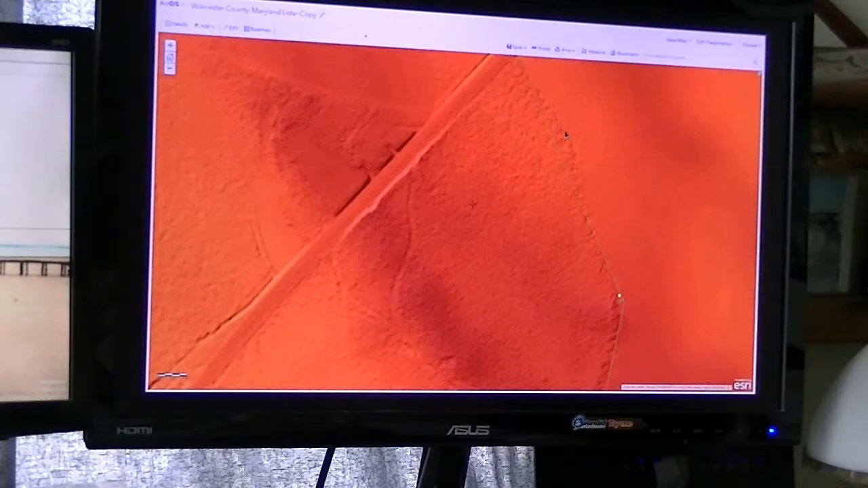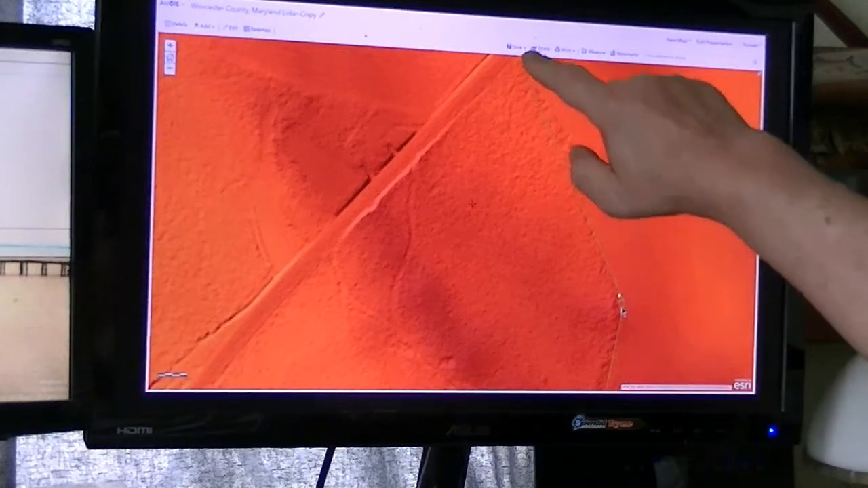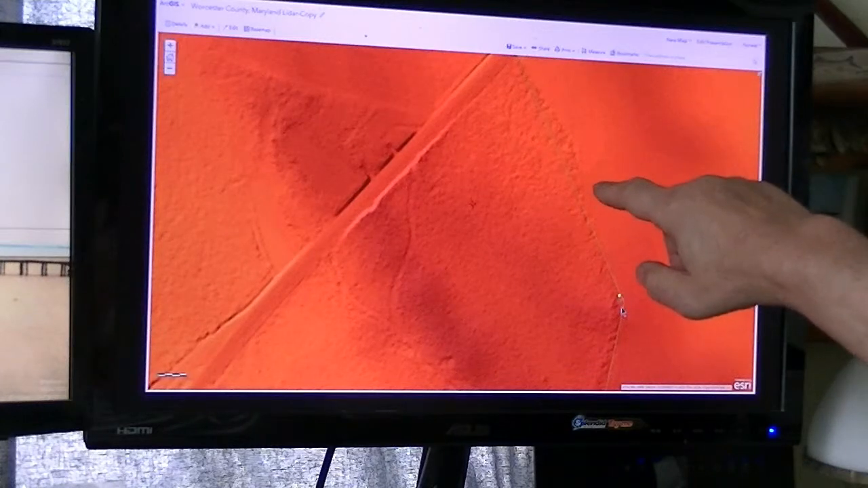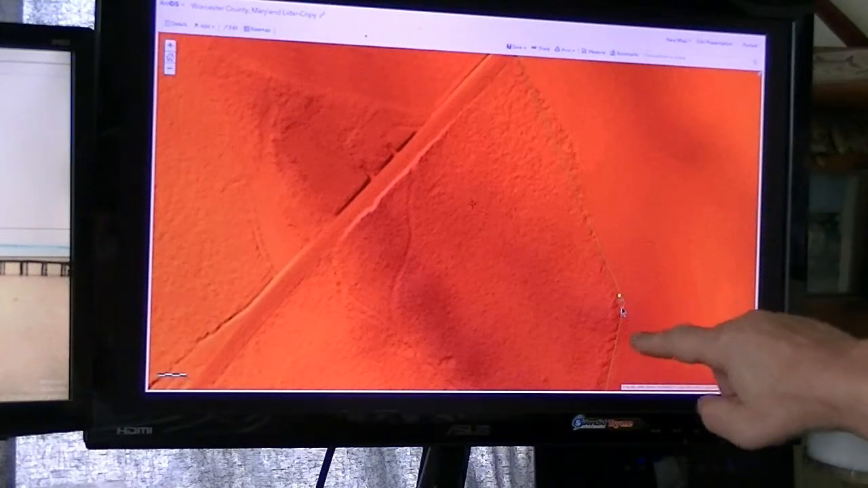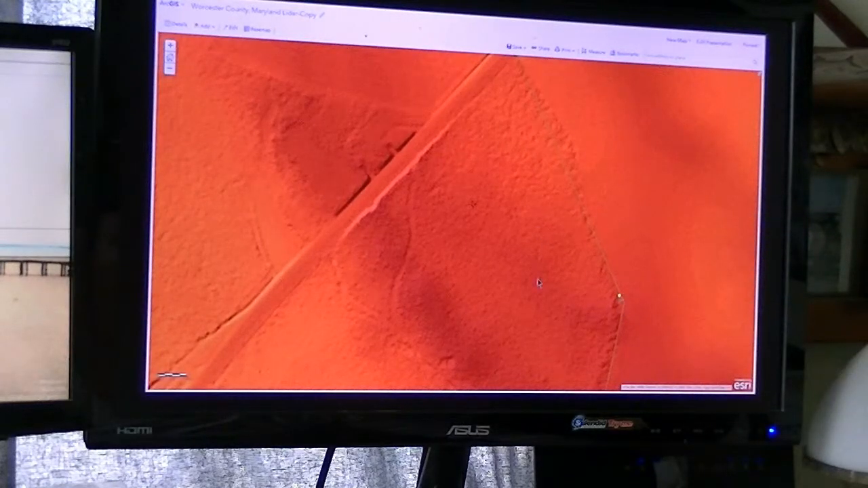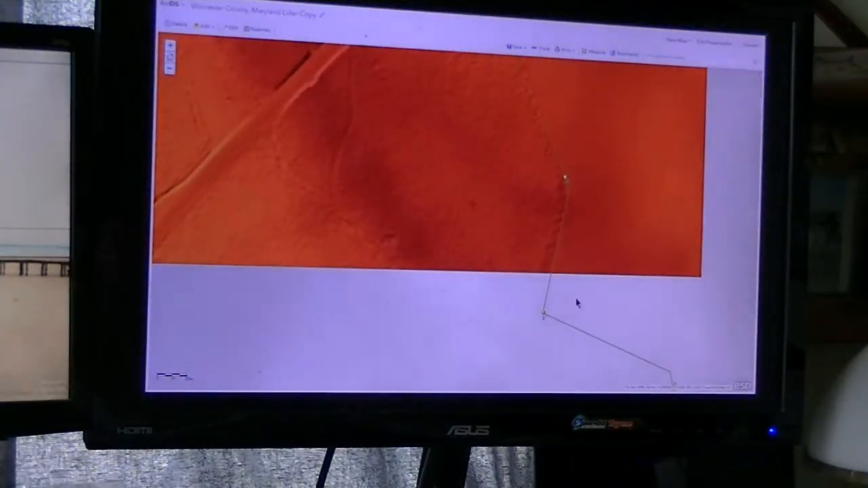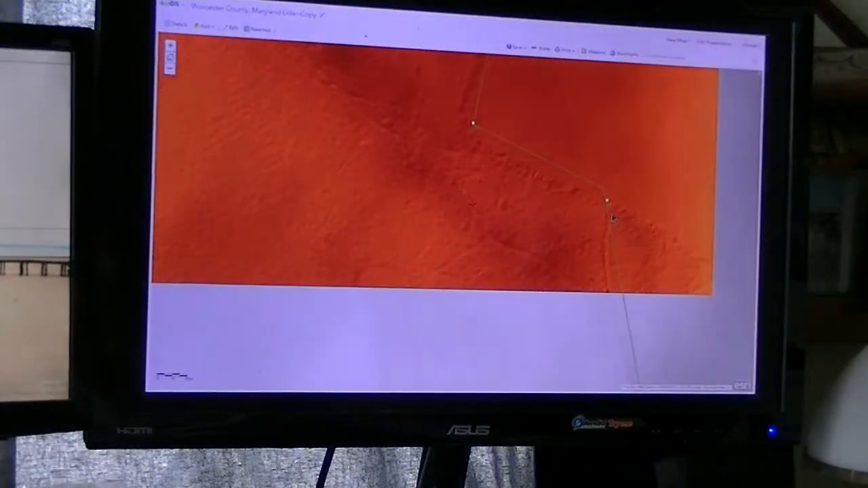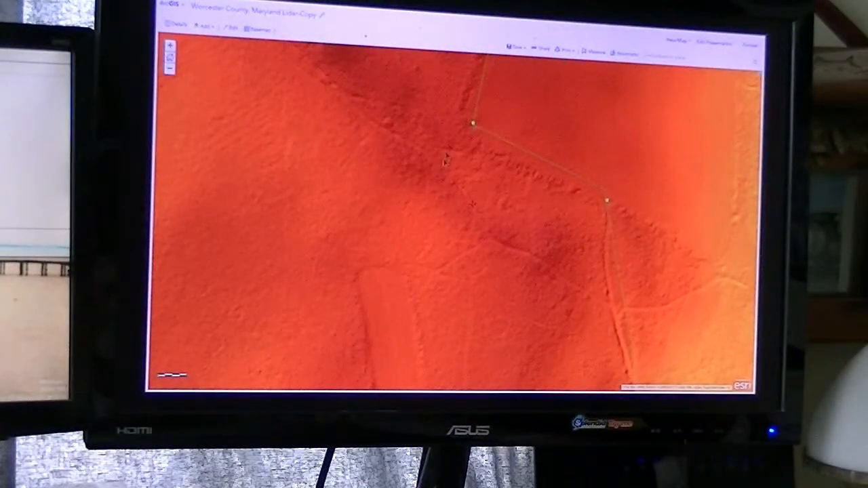Now I have explored all this along this tree edge, and it invariably is a road because I've pulled horse tack, I pulled old bolts all down this road. And here's the entrance from the field. You can see the field outlined here. And here's the entrance from the field coming back.